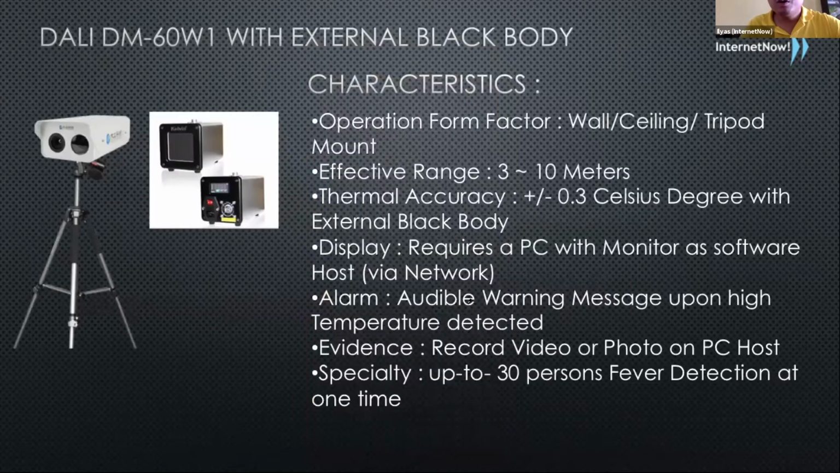Okay, now the second unit is the DM60. The DM60 is a much bigger unit. Normally we put it on a wall, or on a ceiling, or you can mount it on a tripod, like what you see at KLIA. This device obviously has a much bigger range, so it can go up to 10 meters in terms of scanning.